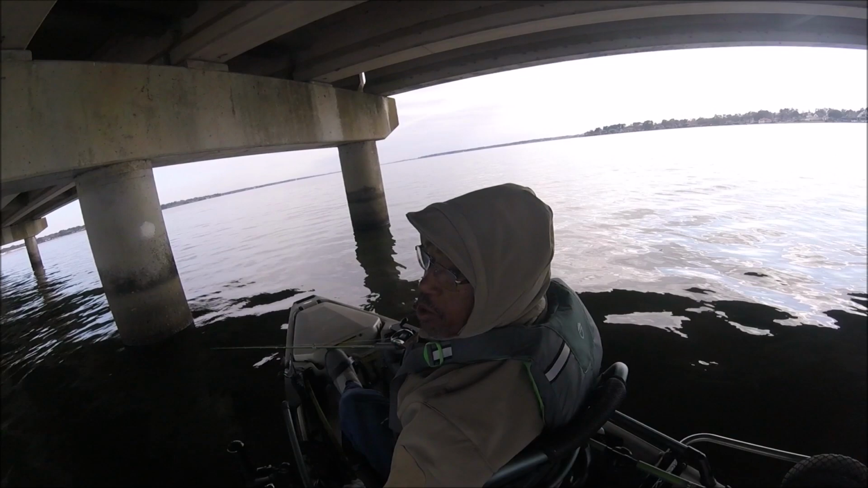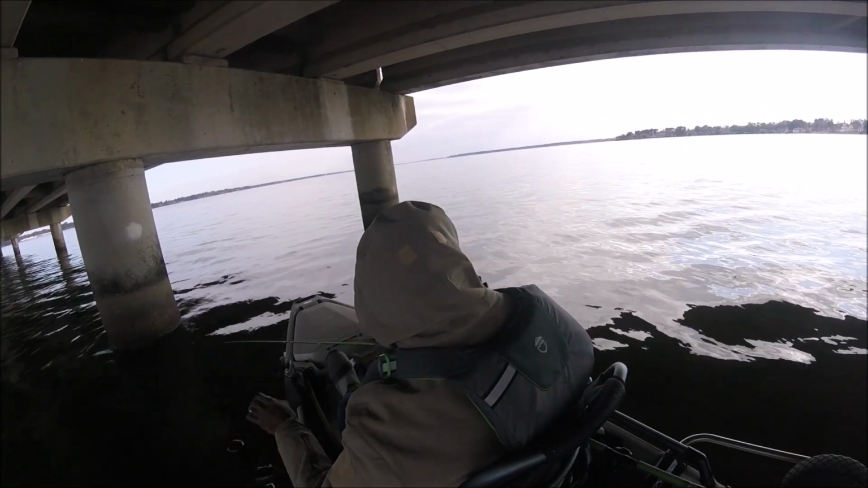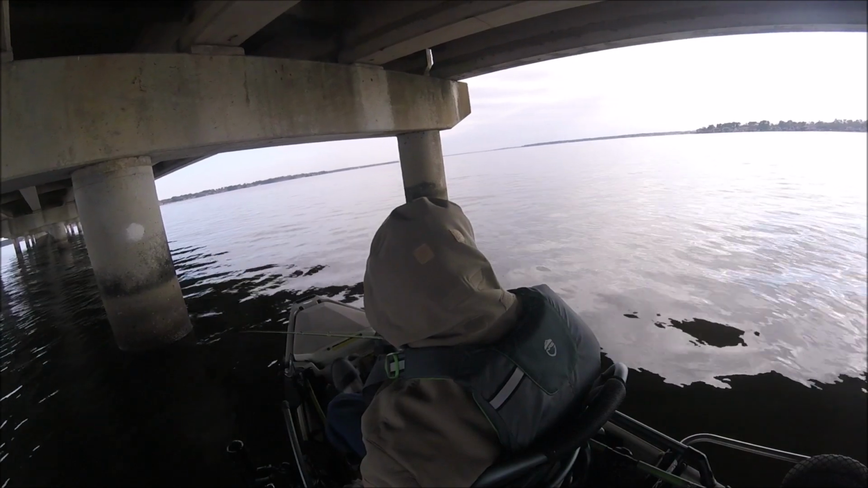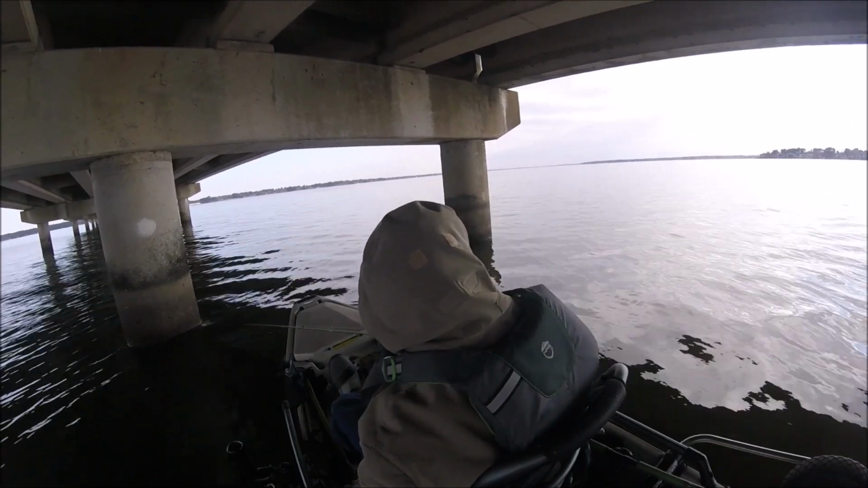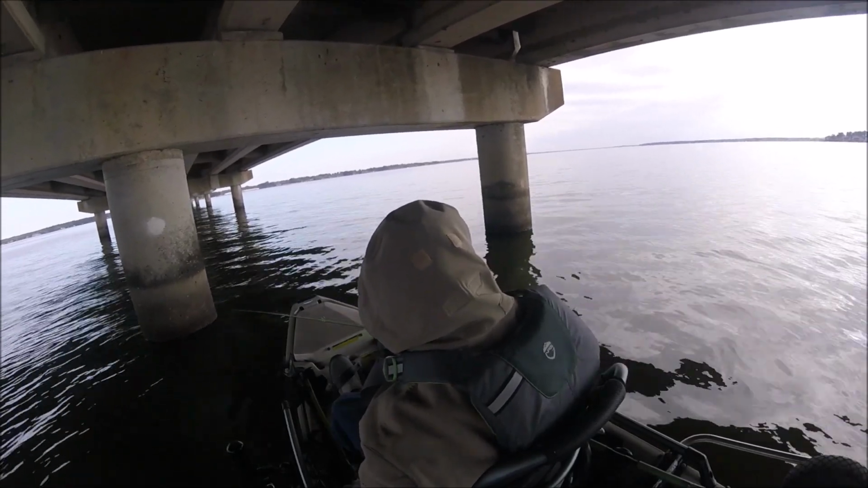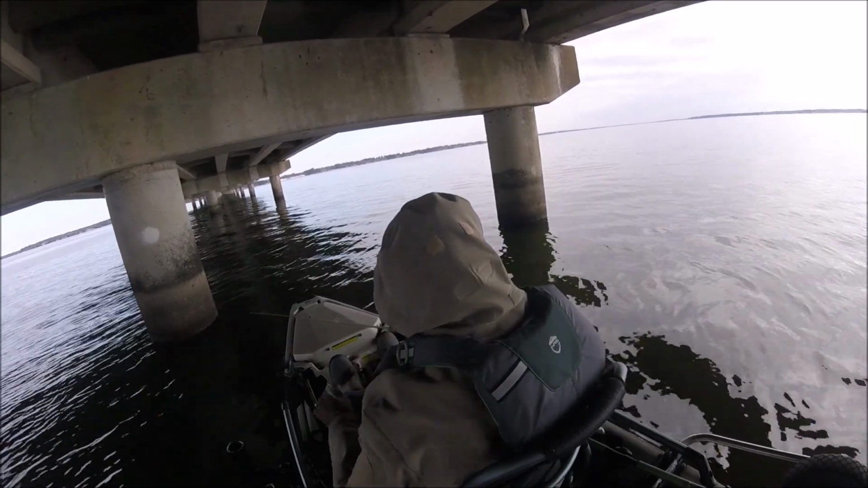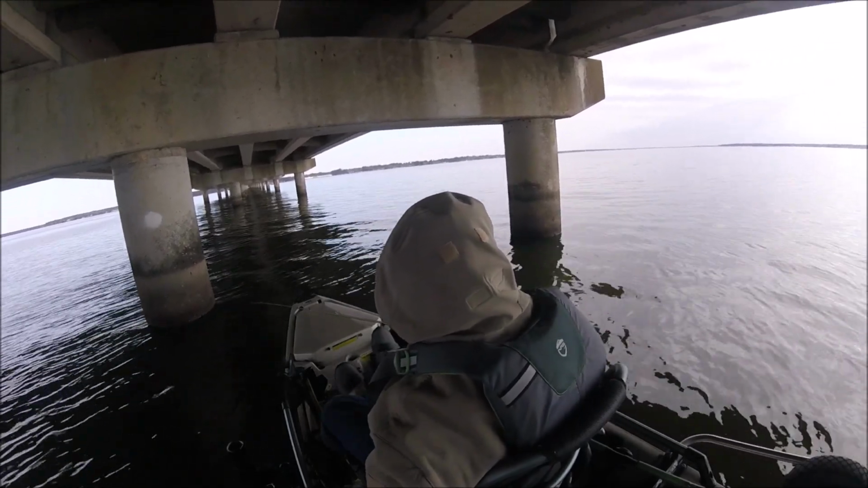Fish are 32 foot deep in 33 foot of water. And you got to get all the way down there to them. And they're not aggressive.